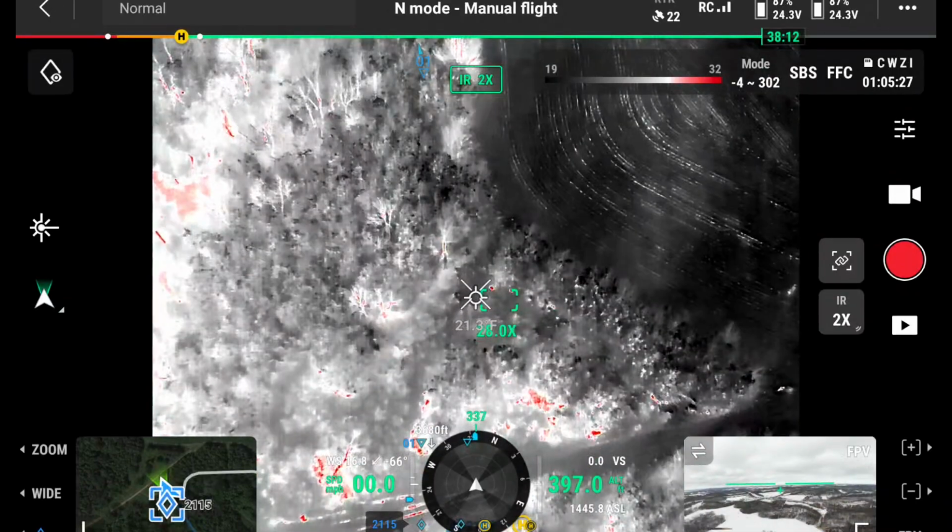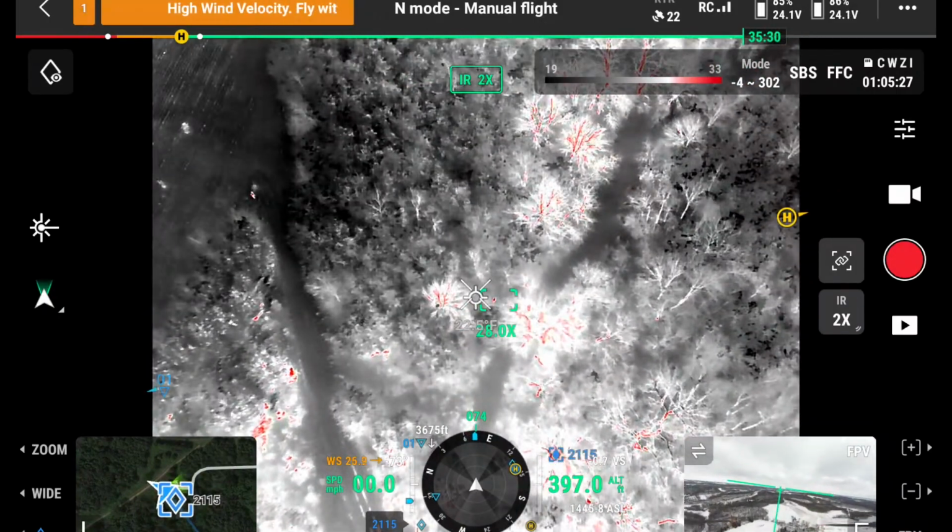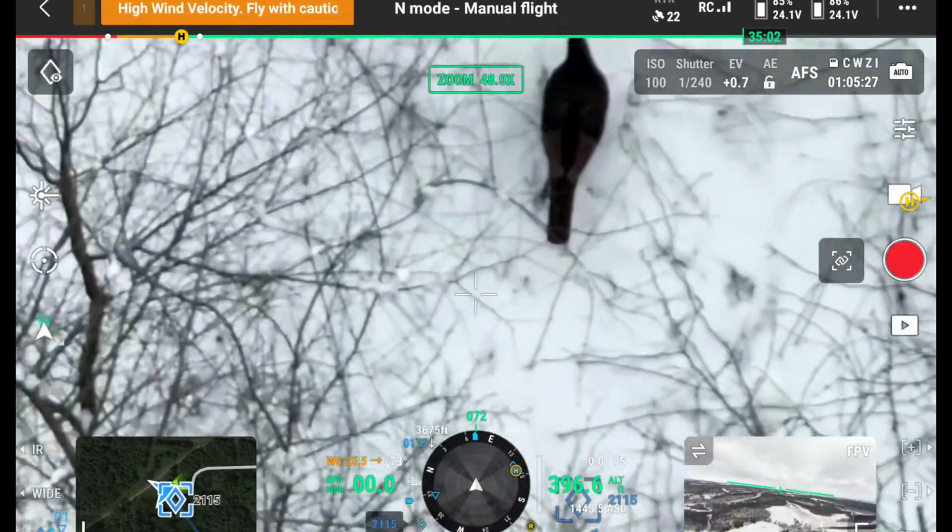I mean, the 200x zoom, once they find a heat signature, they're literally able to take that drone, stop. They're hovering at about 400 feet. With that 200x zoom, they're able to zoom right in, and we've already looked at turkeys walking around. We have found bucks with both of their antlers on. You can see the deer tracks on the beds, it's unbelievable. Absolutely just perfect.